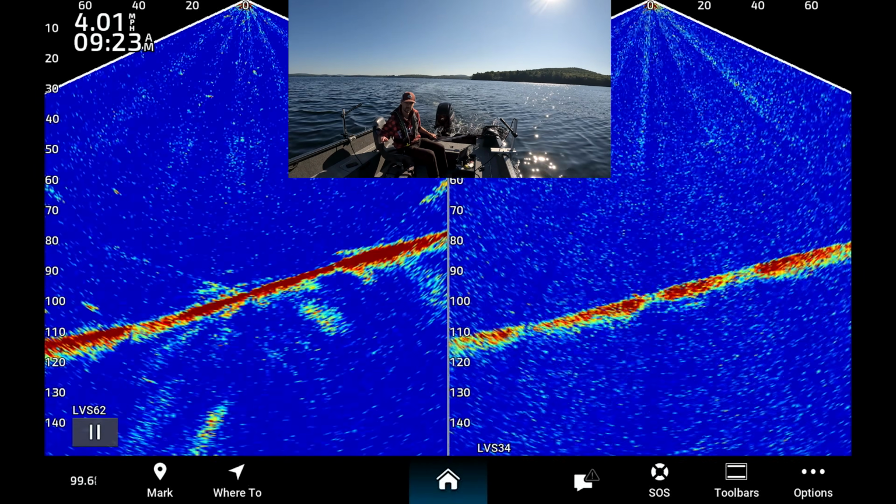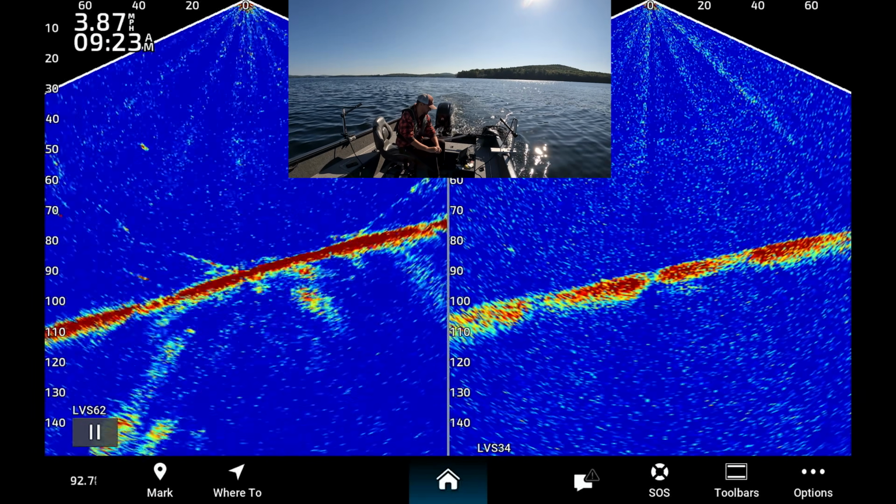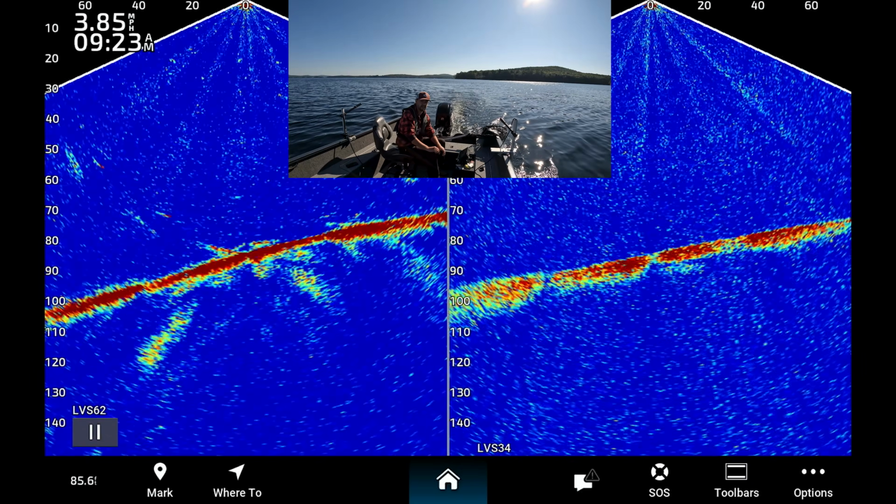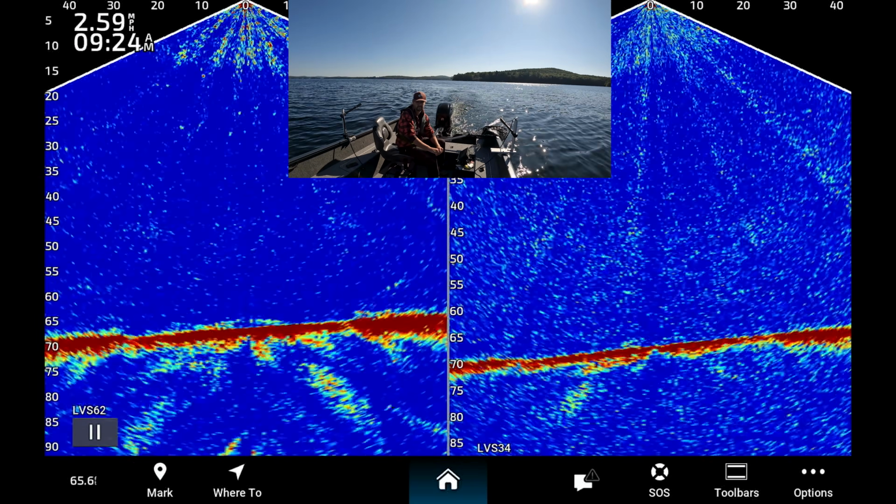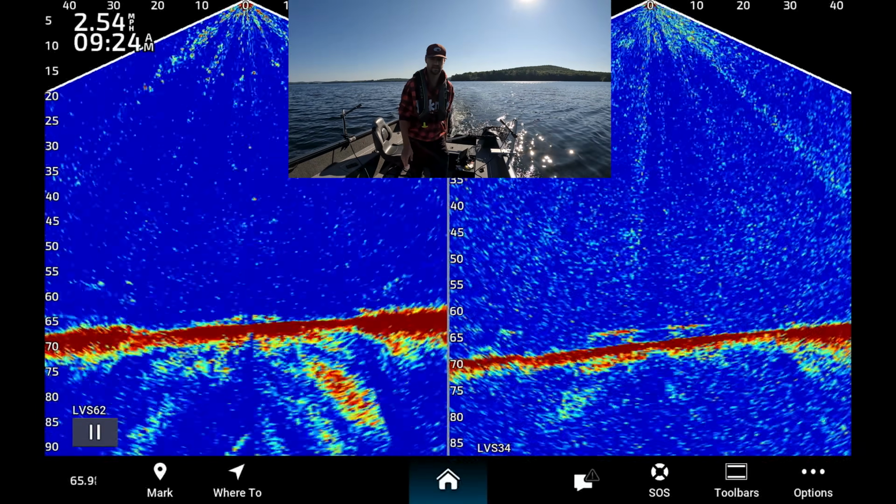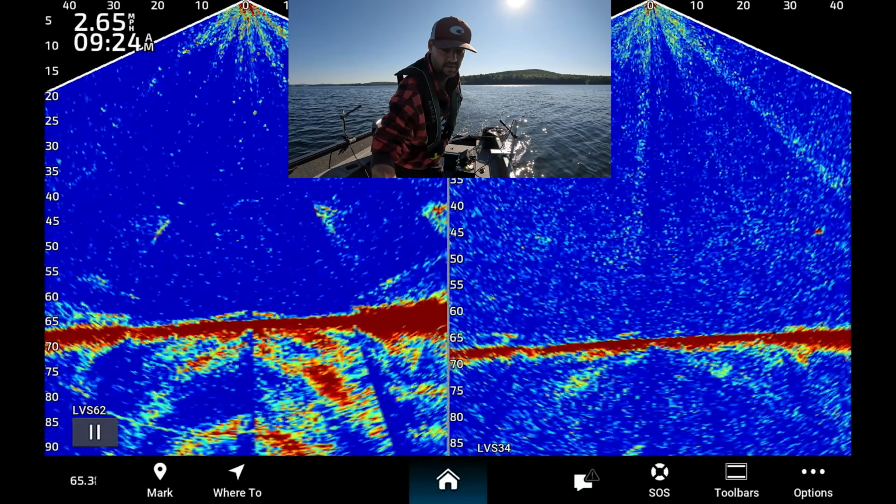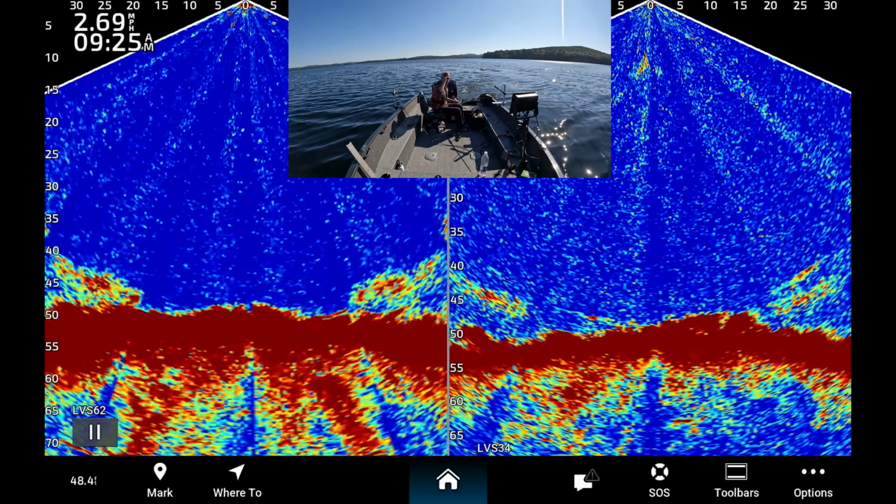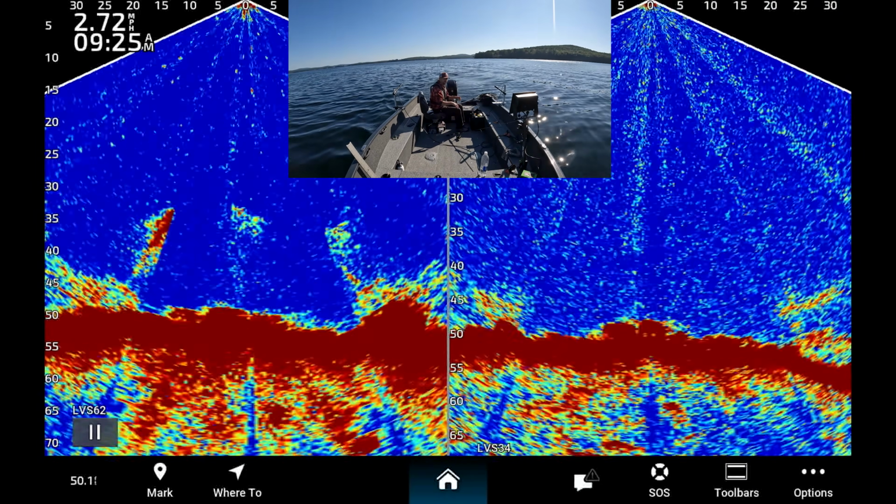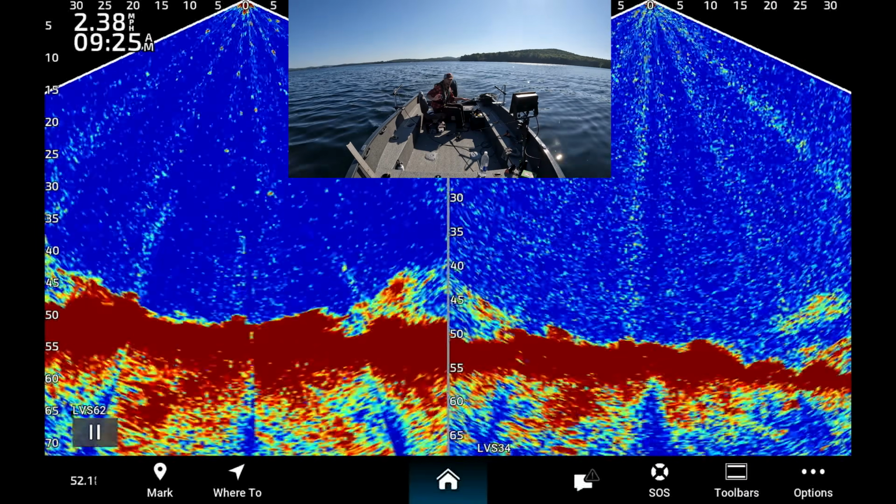So we're coming up a ledge. As you guys can see, we're gonna go up as probably as shallow as 50, 60 feet. So we're starting to see a ghost tree on XR, which is normal. I'm gonna put both of these on auto. One thing XR won't show you is, because it's so powerful, it kind of blurs the bottom quite a bit. You won't see fish scooting on bottom as much as you will with Livescope Plus. That's just one of the reasons I have both.